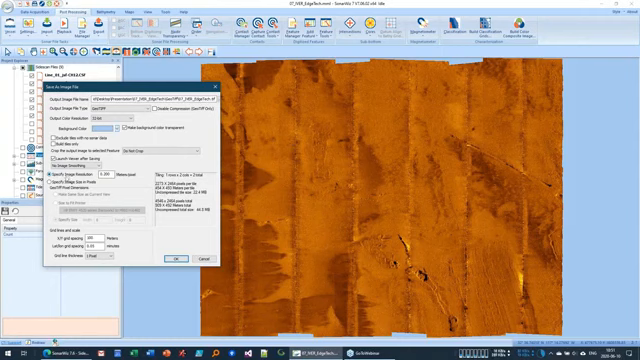And then finally, we've got to specify an image resolution here. SonarWiz doesn't care what the image resolution is inside the program for display purposes. This is the only place where you actually set that up. And it will tell you here, so for a 20 centimeter resolution, our output is going to be 4,546 by 2464 pixels.